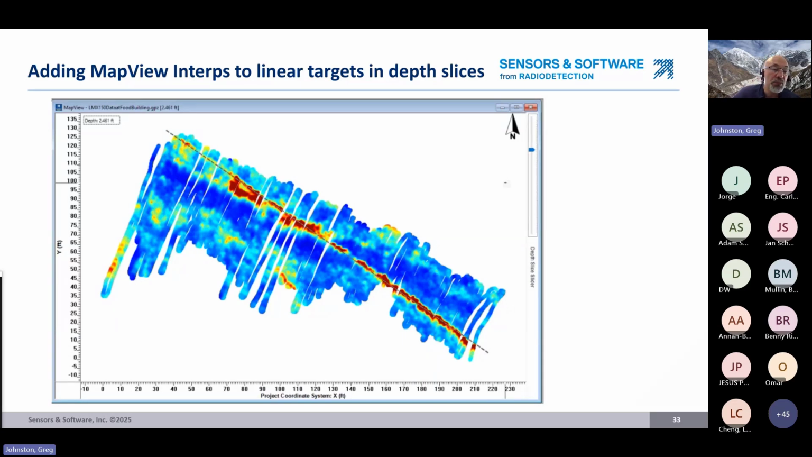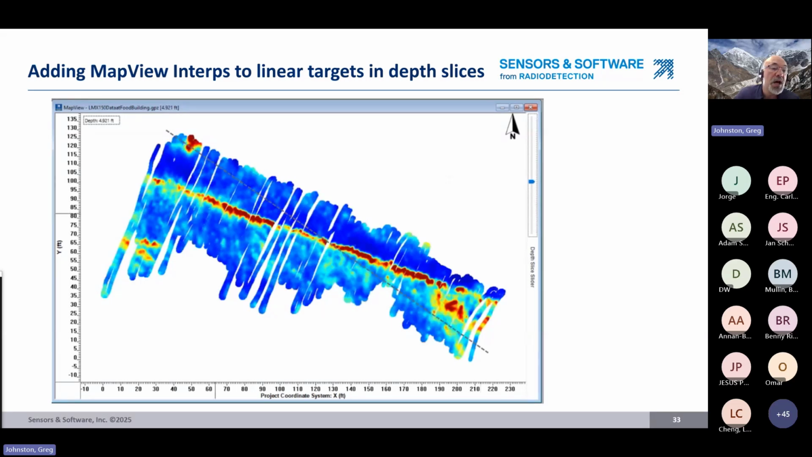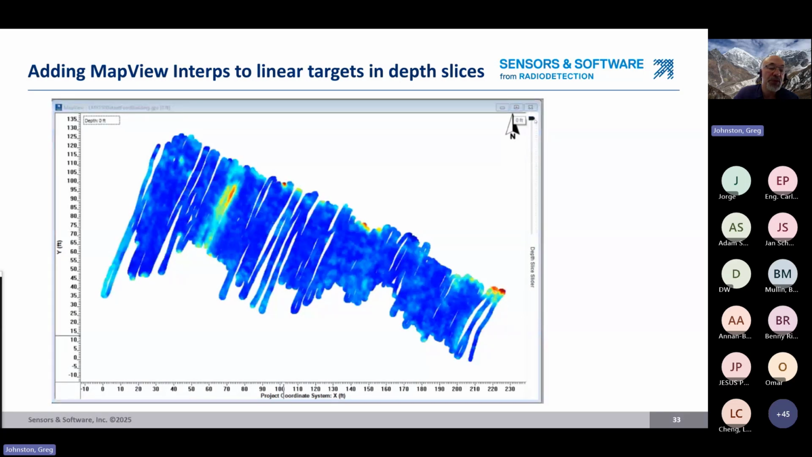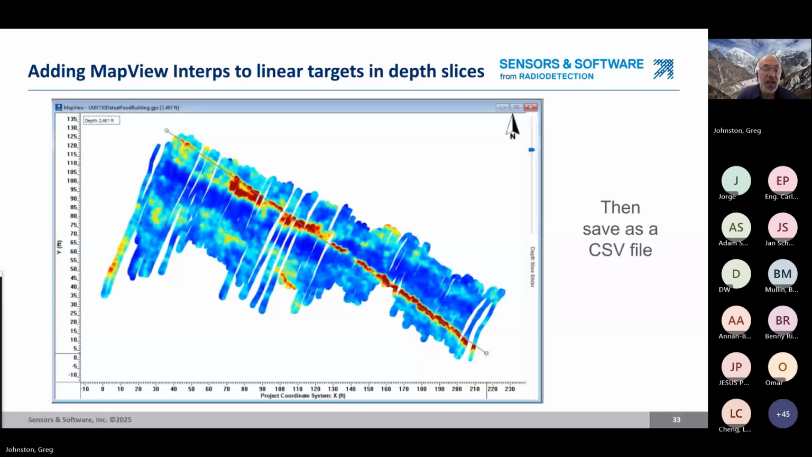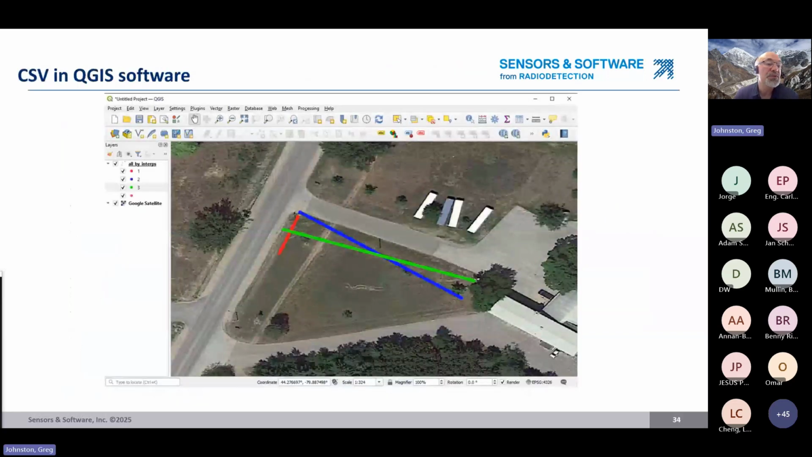And then we get down to this level, we see a linear feature. So we mark it, we draw an interpretation on top of it. We slice down deeper, we see another one, and we draw an interpretation on that one as well. And then we go back up and we draw a third one. So this information is all retained. Now we take that information, which is, again, all digital, all geo-referenced, and we can save it as a CSV file. And we bring it out into CSV is read by our GIS software pretty easily. And so here it is plotted in QGIS, the 3 utilities shown.